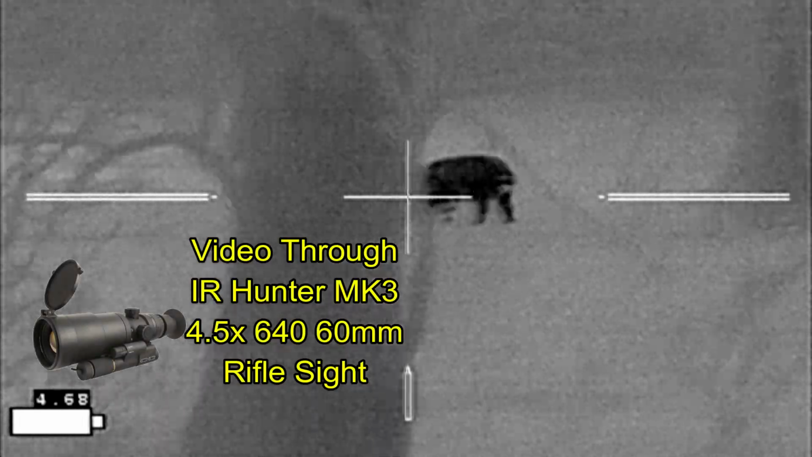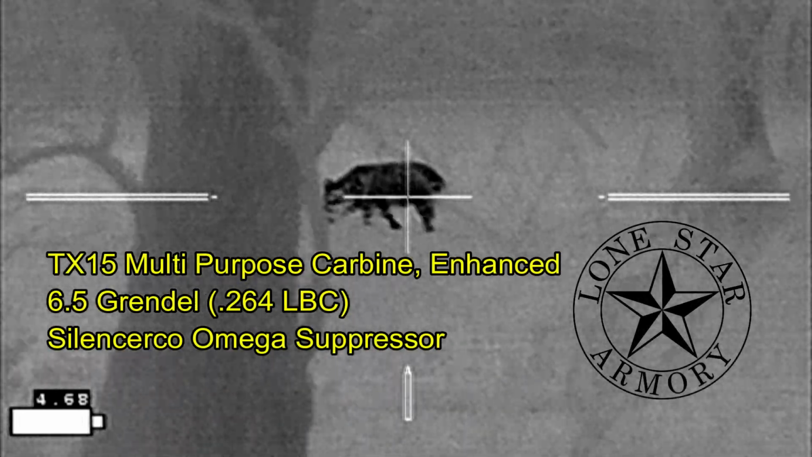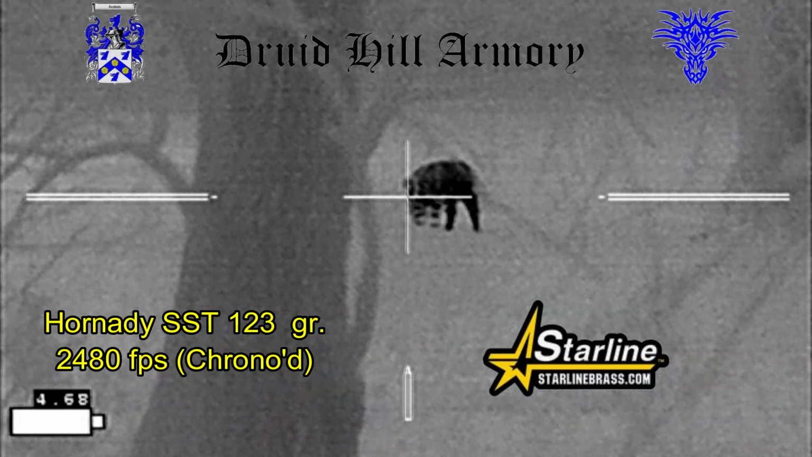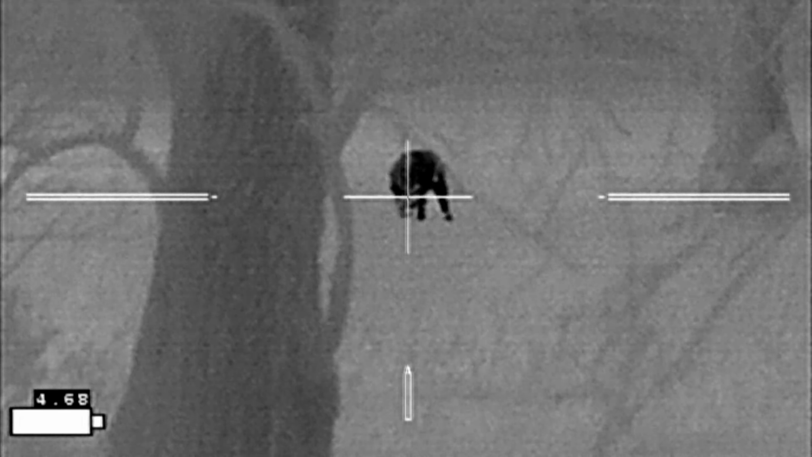And I don't want a shoulder shot on this hog. I don't want the hog to run, so I'd prefer a brain shot with my TX15 multipurpose carbine enhanced in 6.5 Grendel with a silencer Co-Omega, shooting Hornady SST 123 grain bullets loaded by Druid Hill Armory into Starline Brass.